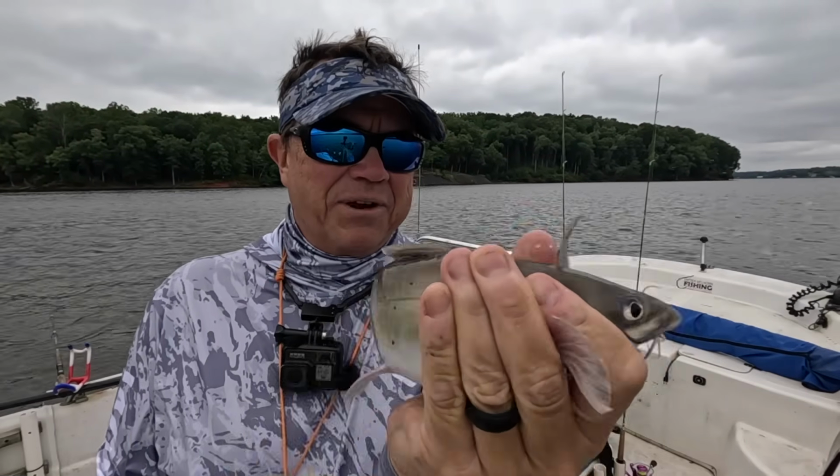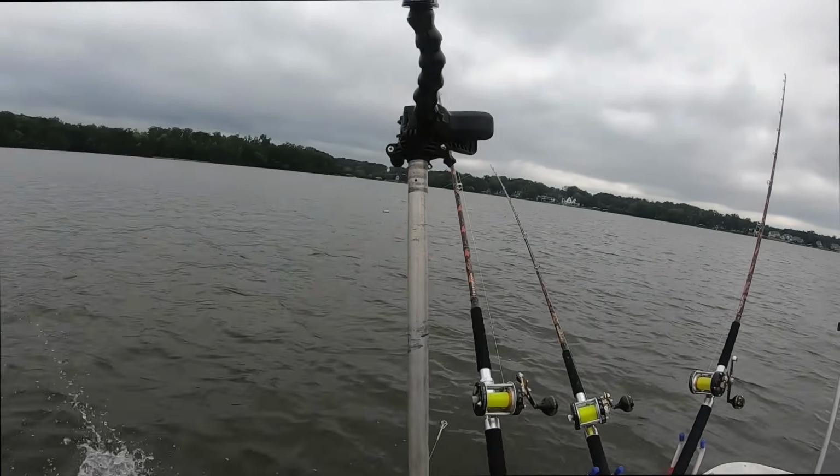I'll give you a little update on what I did here. So I did battle up there in the wind for a while, and man, that was just an exercise in futility. I found once the motor was running, it was fine, but no fish. Pulled a long way up through there. Made a move, came down here. I'm actually going with the wind now. Wind's calmed a little bit. It kind of comes and goes.